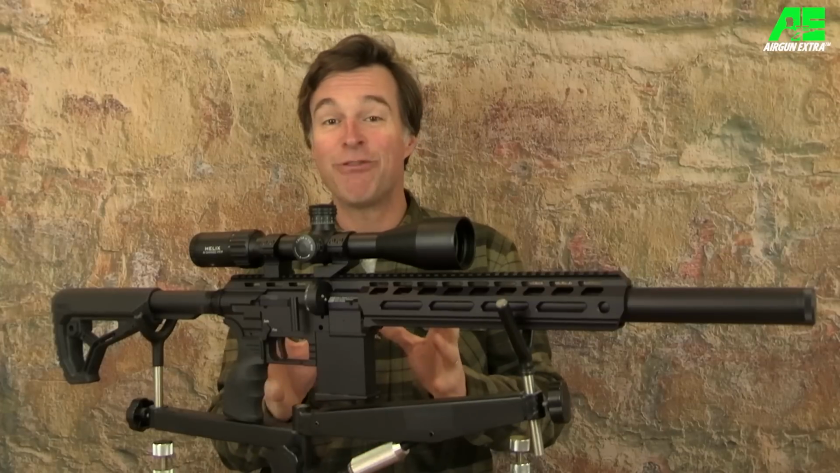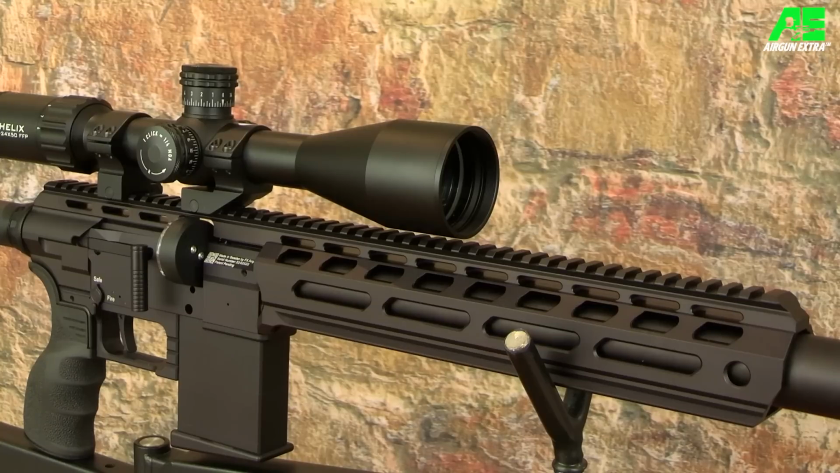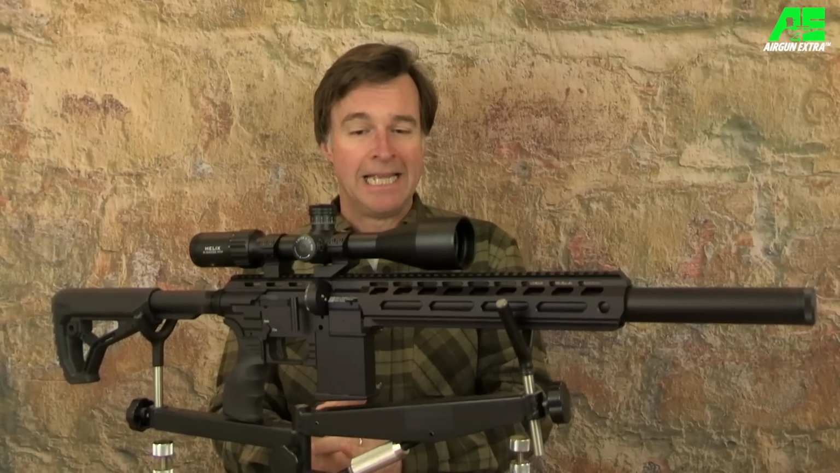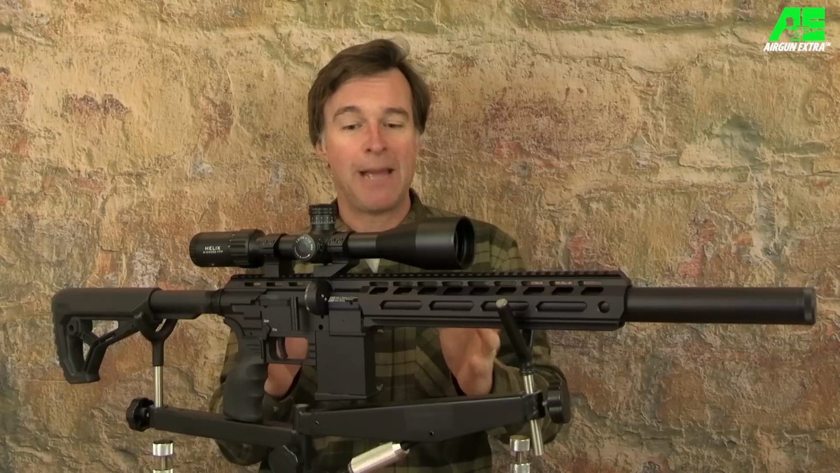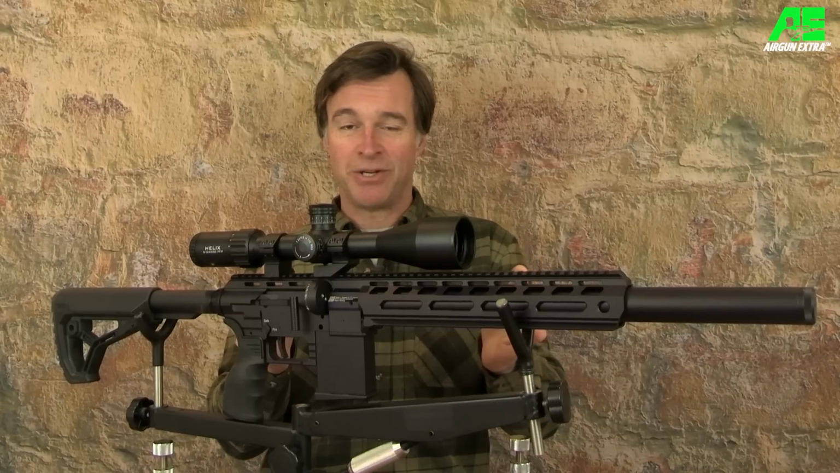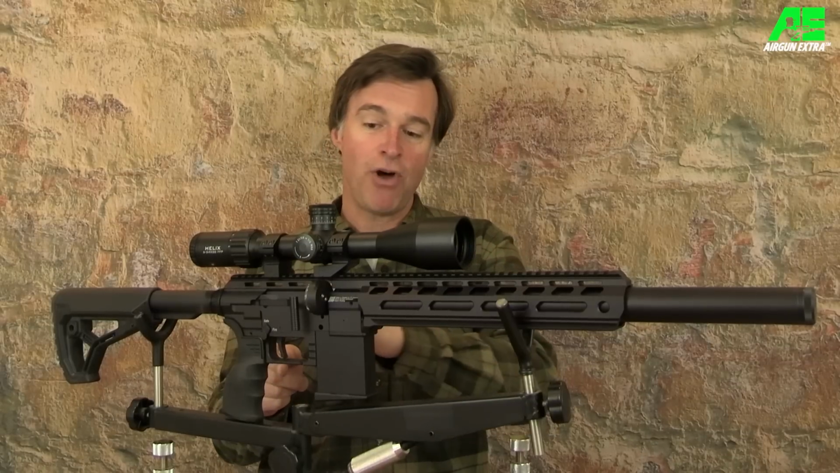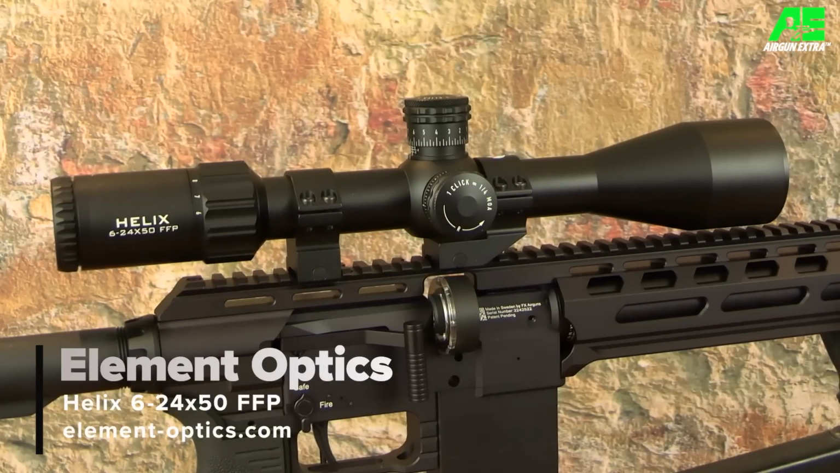There's no missing the fact that the DRS Tactical has a full-length Picatinny scope rail. Now, I don't think it has any MOA built into it, but do correct me if I'm wrong. Now, with more than 450 millimeters of clamping space, this rail is going to accommodate pretty much any optic that you want. And because it rides over the magazine, you don't need to worry about that mag getting in the way of your scope or mounts.